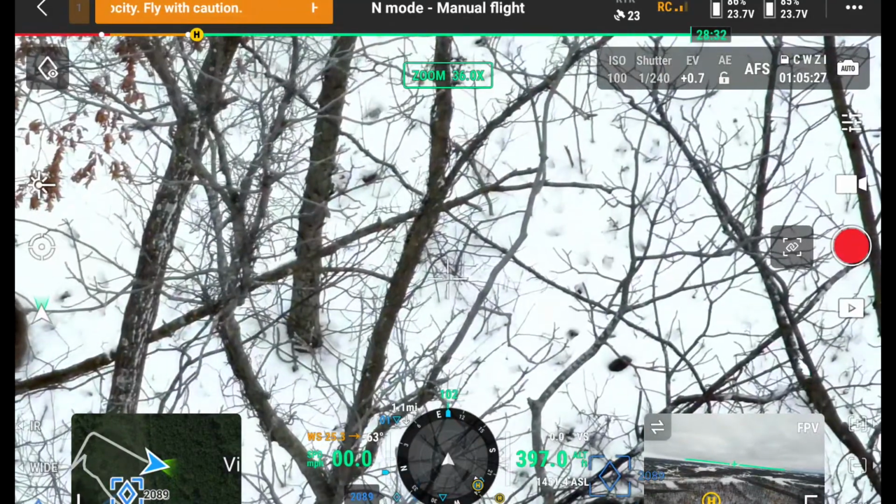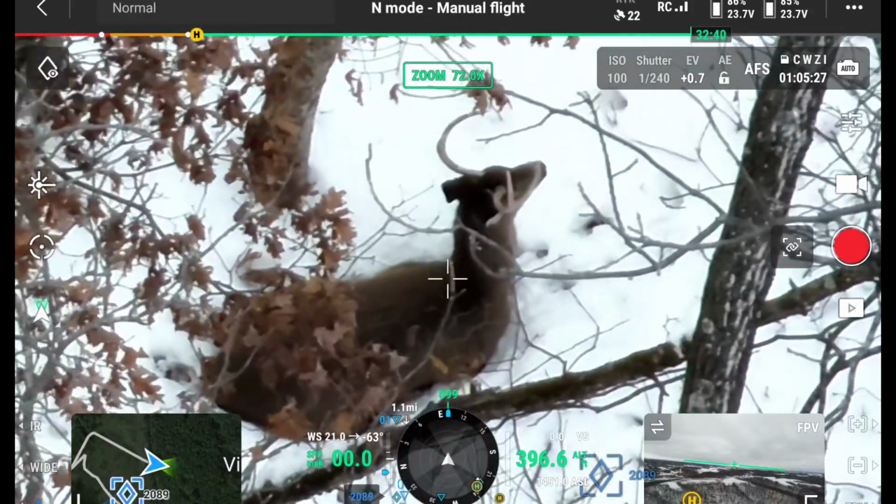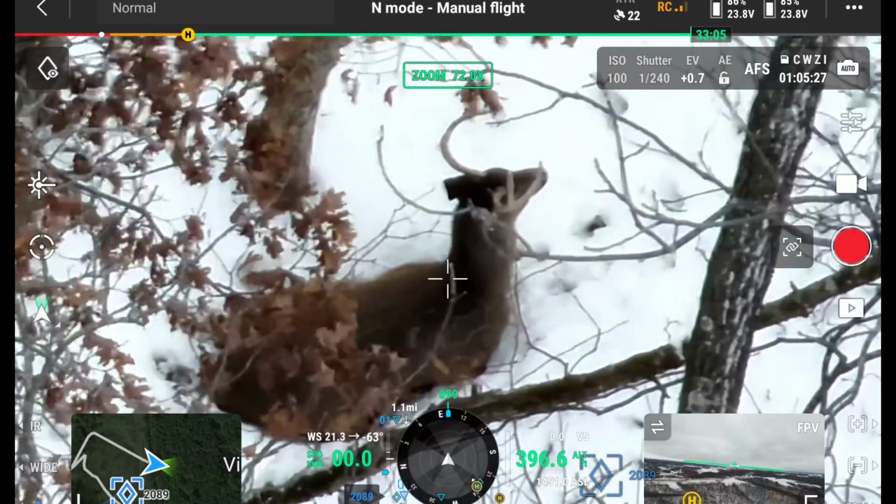Well, we're counting. Lots of deer out here. Oh, there's a buck. There, all right. There we go. That's nice. Hang on, let me get a video of that. Just found the first antlered buck because most of these bucks have probably shed.